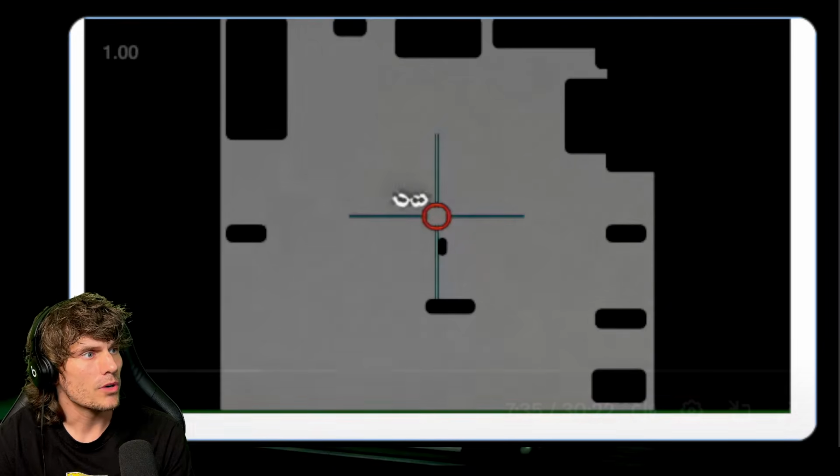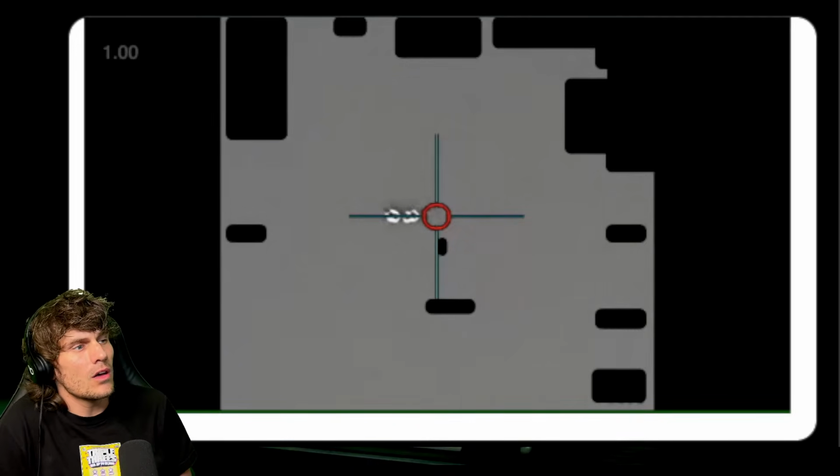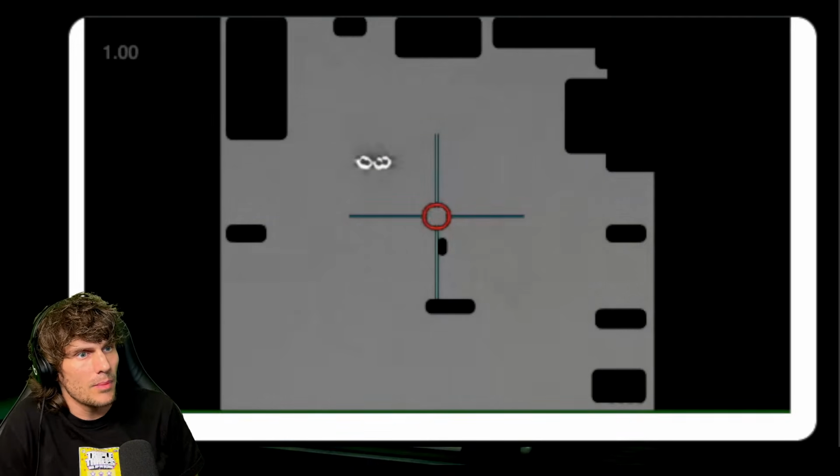Well, this one's kind of boring, but it's long. I mean, they stared at it for a while. Why didn't they fly close to it? You guys got all the military technology. Go flyby. Do a flyby.